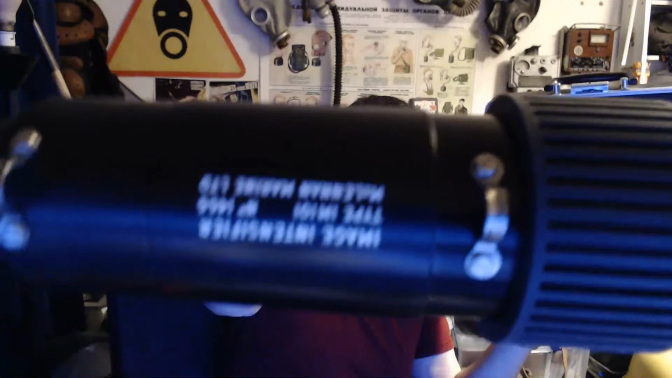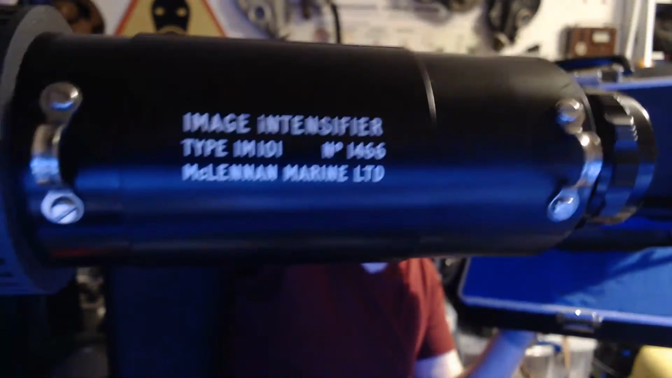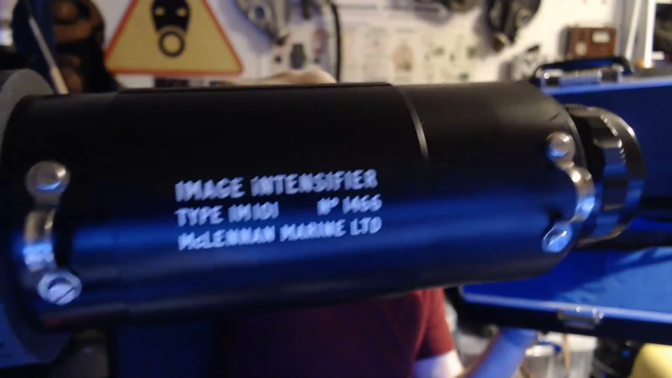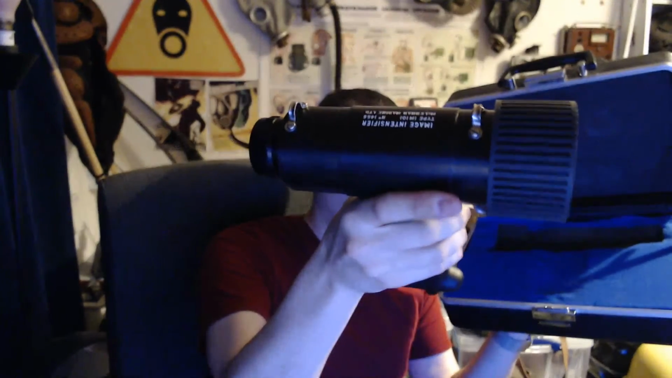Is that the wrong way round? No, that was the right way around. So yeah, hopefully some people get on in a minute and then we can start doing the stream properly. But yeah, this is a really cool thing. So obviously I'm going to put the lanyard through those two top bits there, which is obviously what they're for, and then hang it like that because it's quite a chunky thing.